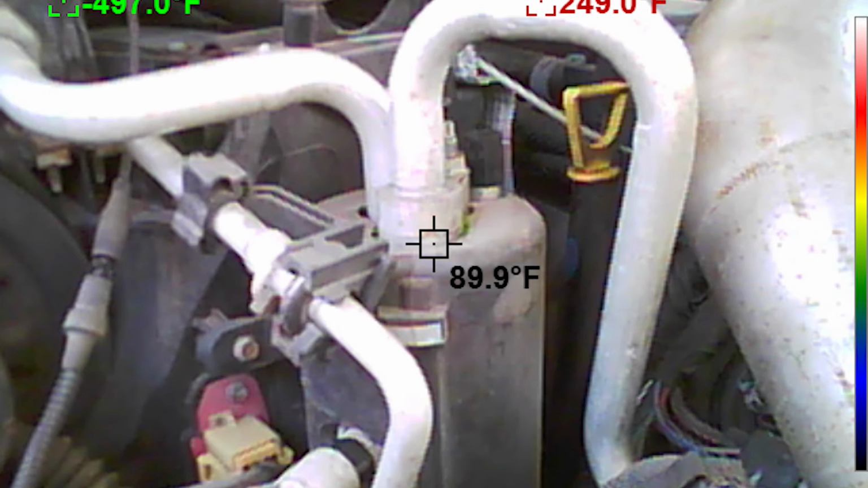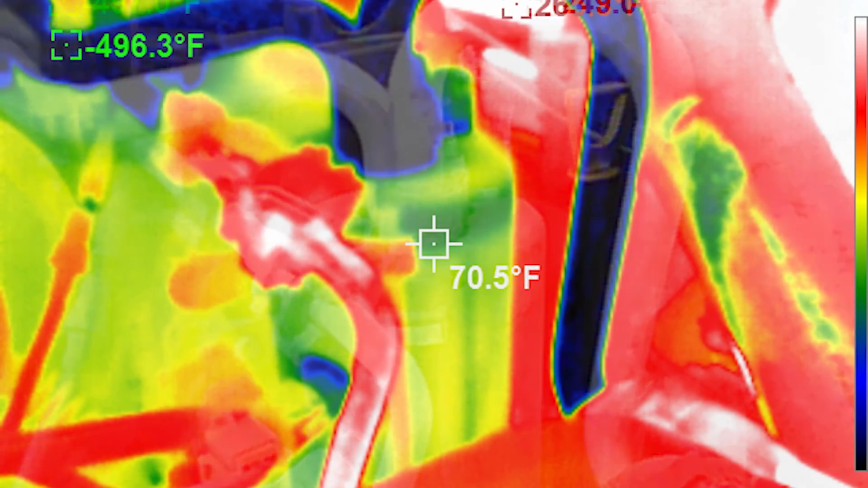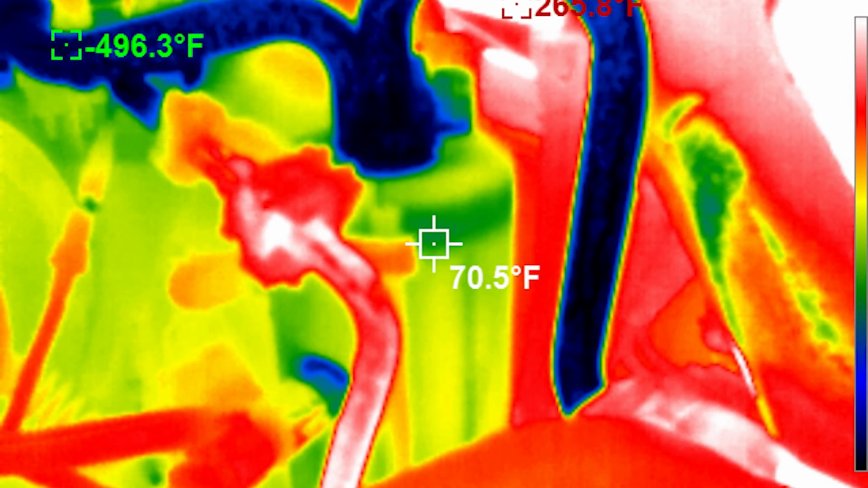Another common use is in diagnosing AC or cooling system issues. The thermal imager allows us to see heat flow through the radiator and condenser, as well as all the connecting lines and components that are mounted in view. Suspect a restriction or error in the heater core? Use your thermal imager to see the amount of heat going in and coming out.